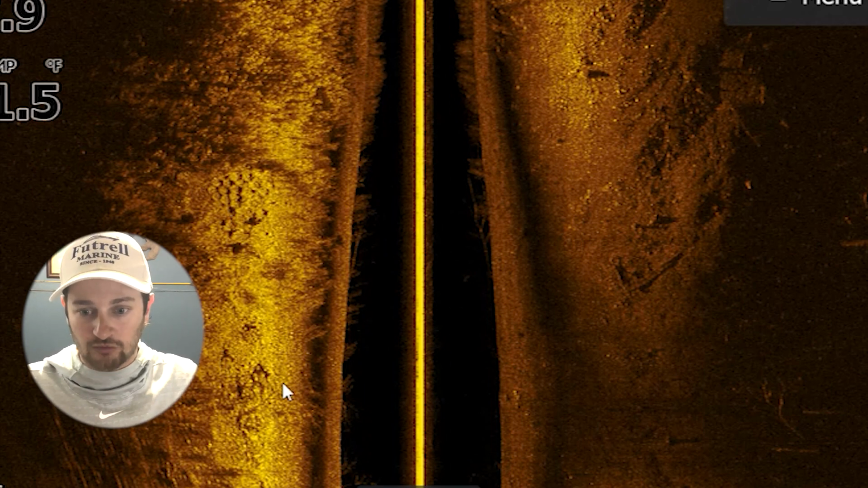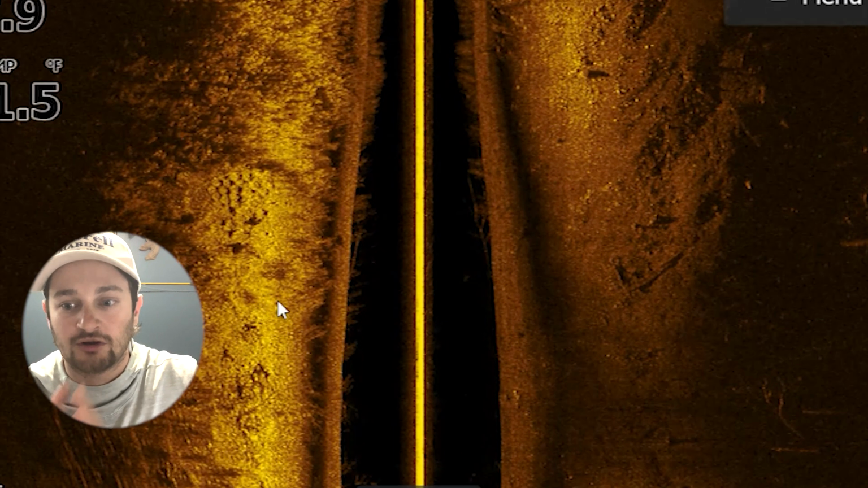Now, guys, what you also can't really see, so that edge is kind of right here. Now, I say the edge. So you see how the grass is right on the side image? Guys, there's still some grass right there. So like this is a hole. This is one of those like holes in the grass deals.